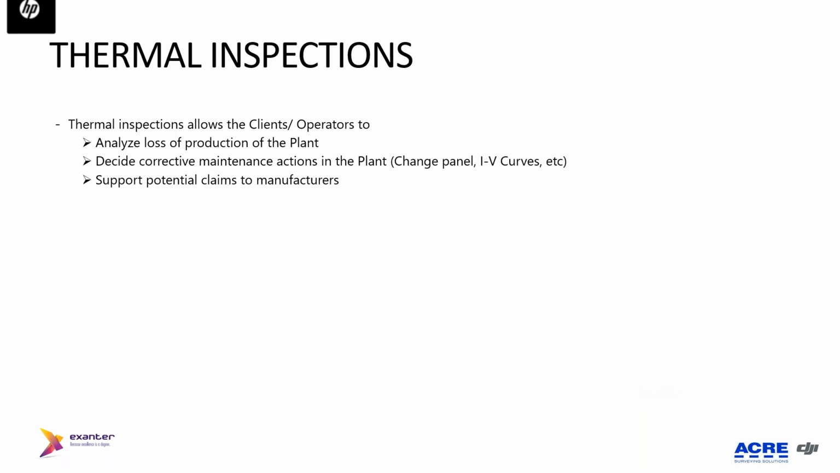This inspection, as I was saying, allows the client to analyze the loss of production of the plant, and decide which corrective maintenance actions to take, such as changing a panel, making IV curves, or making any kind of injection. So it is really important to the owners and operators of the plants, and it also allows them to support potential claims to the panel manufacturer that something is failing or is not covered by the